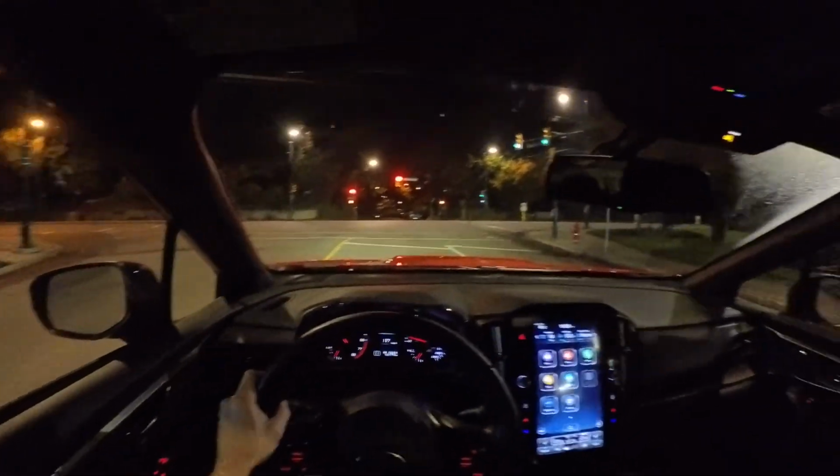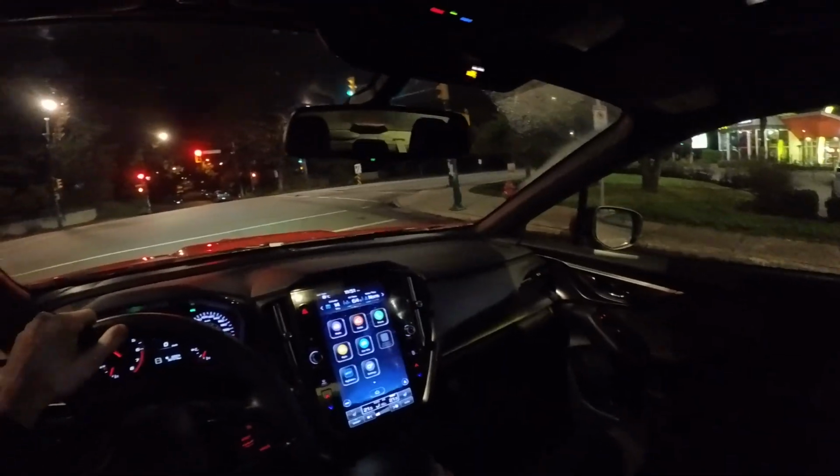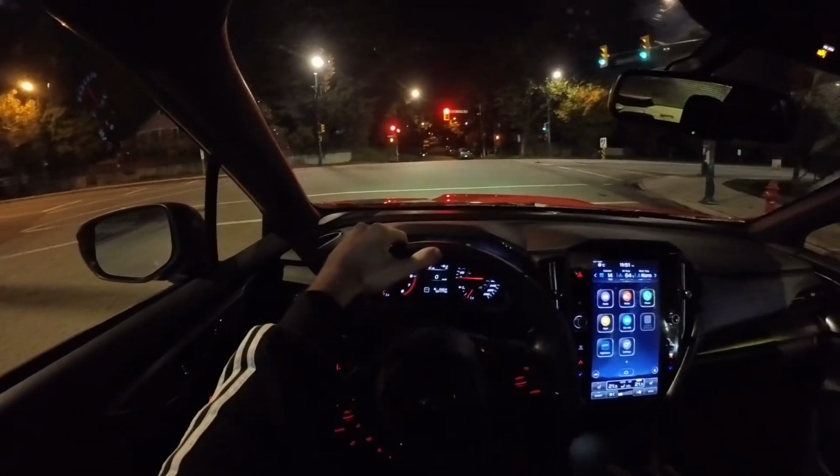We're gonna be going through Vancouver here. It's nice and it's not raining. That's a 50-50 thing in this city. So it's nice and dry and should be a good drive.